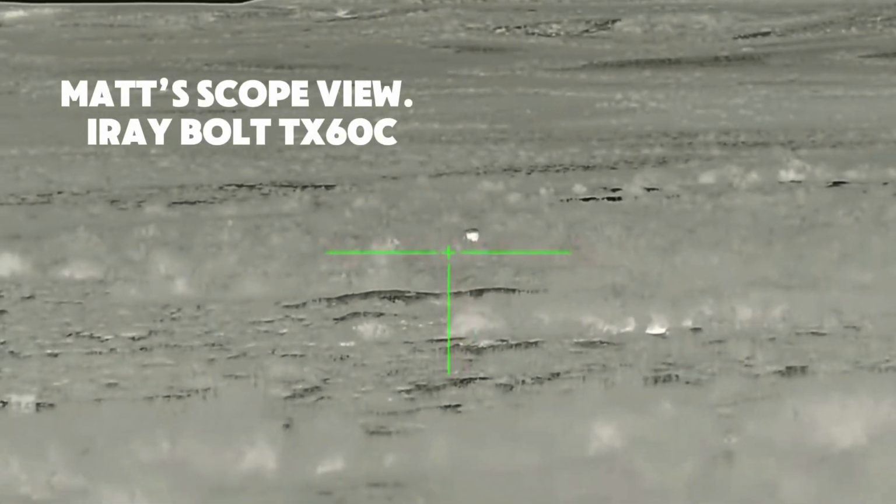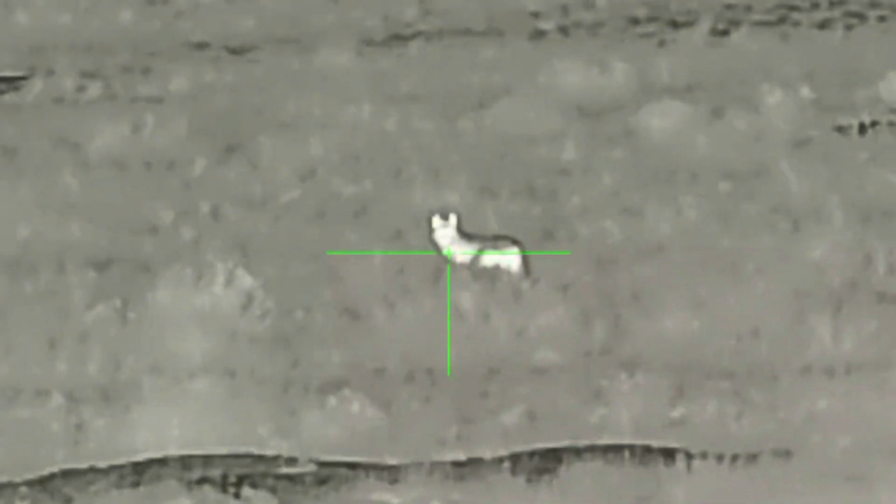As I've often said in previous videos, one of the first things I do when I get out of the car is I look through my scope before doing anything. And sure enough, in this situation, there was a coyote standing about 80 yards off the side. I was able to quickly put in my clip and take a shot. Oh, nice. He's still moving? Yeah, he's moving, but he's dead. You hit him. Oh no, he's right here.